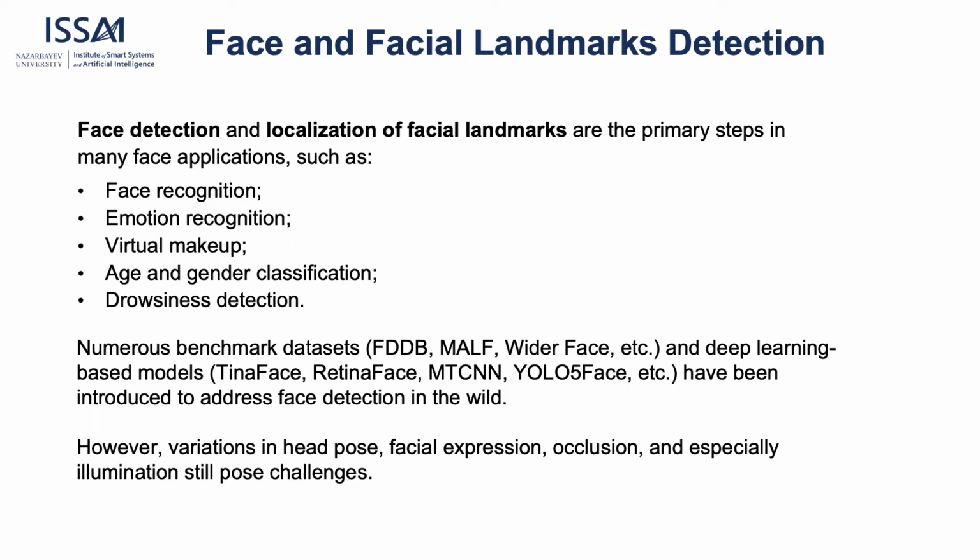Face detection and localization of facial landmarks are the primary steps in many face applications such as face recognition, emotion recognition, virtual makeup, age and gender classification, and drowsiness detection. Numerous benchmark datasets such as FDDB, MALF, WIDER FACE, etc., and deep learning-based models such as TinaFace, RetinaFace, MTCNN, YOLO5Face have been introduced to address face detection in the wild. However, variations in head pose, facial expression, occlusion, and especially illumination still pose challenges.